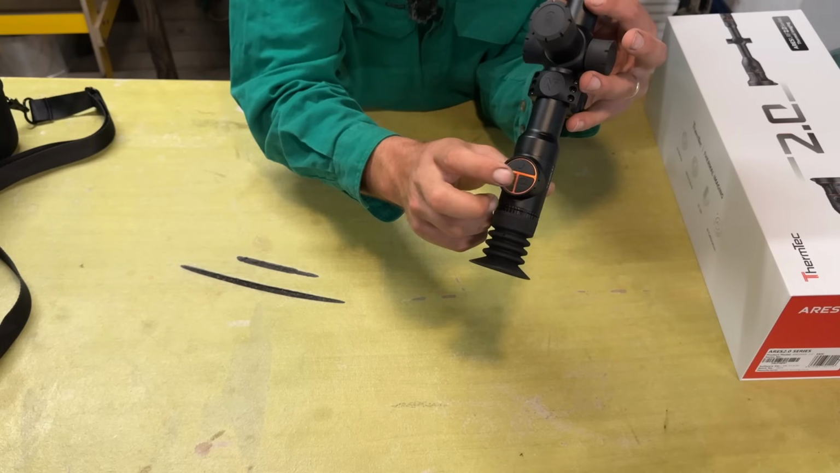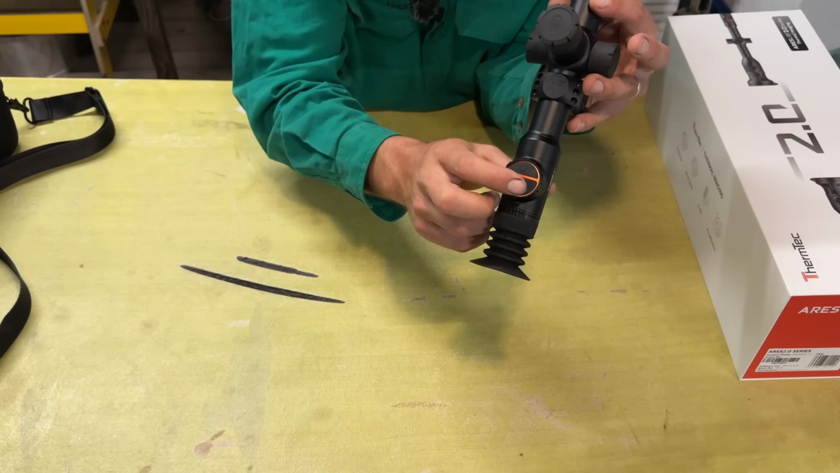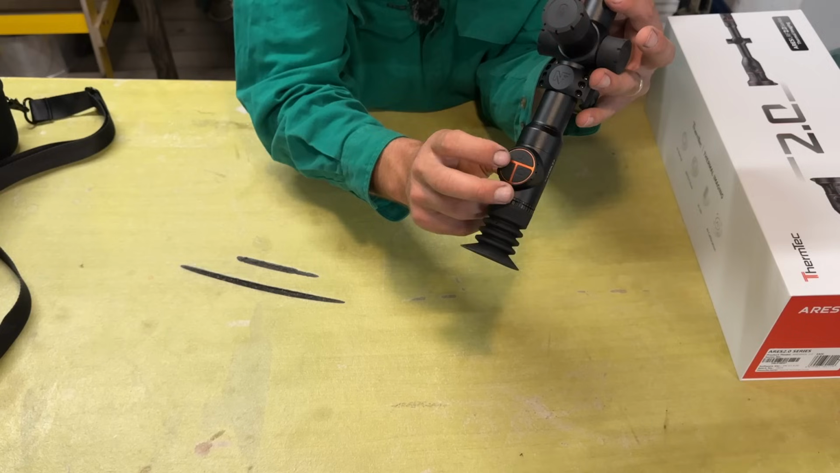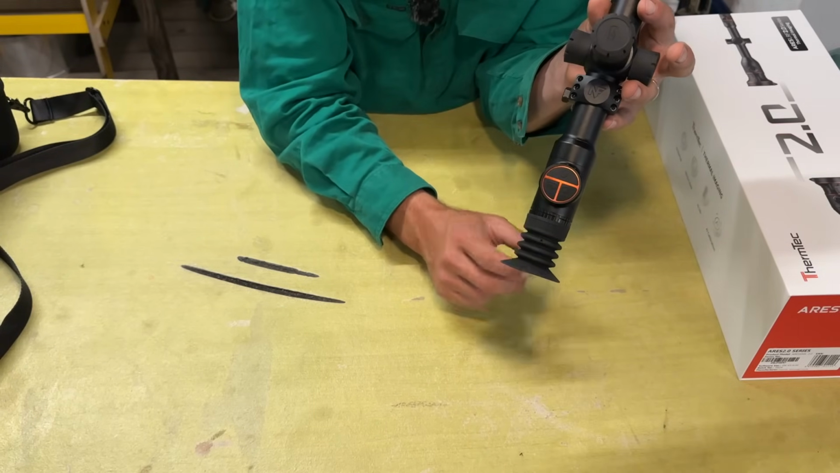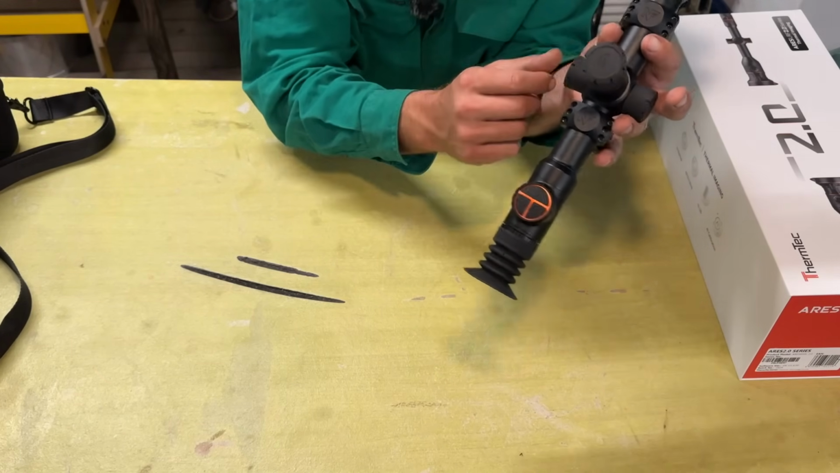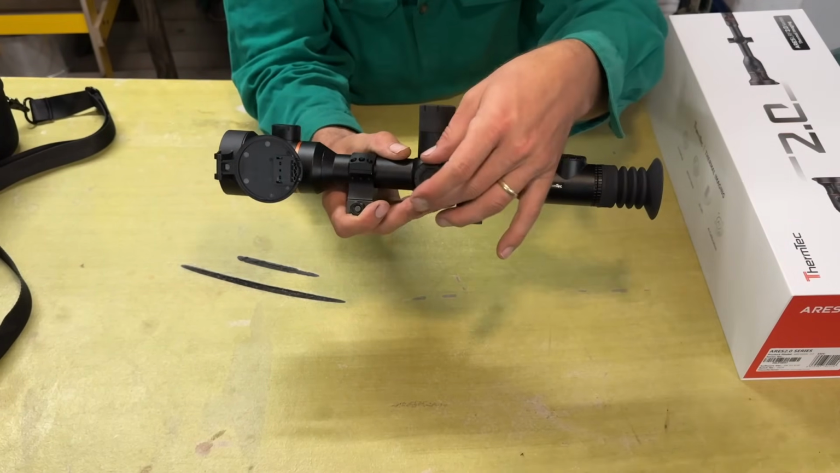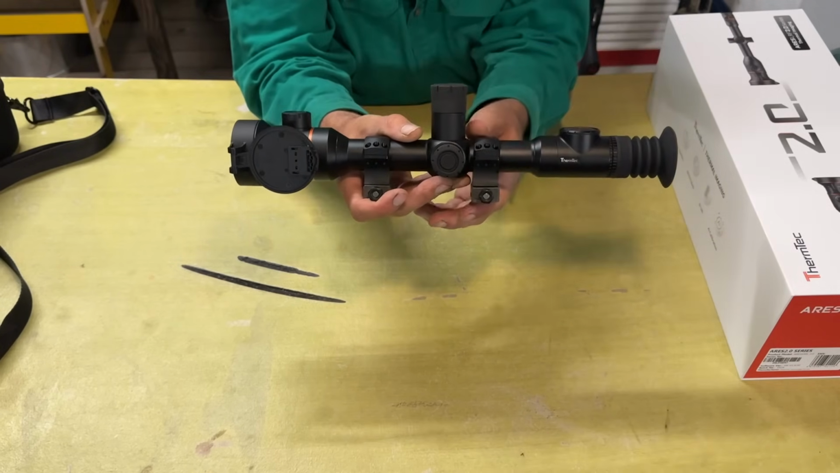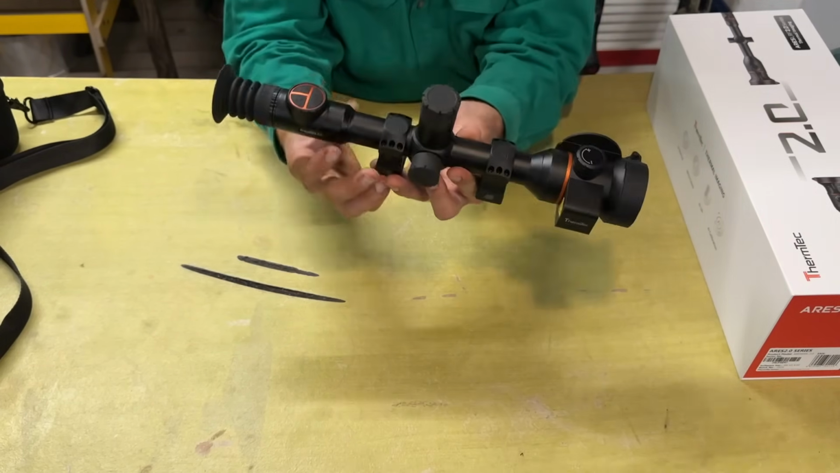Now there's your record button. Single press to take a picture, long press to record, and double press turns on your picture-in-picture function. Actually, if you double press the power button, it does a calibration on the sensor. And also on the side here, you've got your scroll wheel and a press button in the middle for your functions and all your menu options, settings and everything else.